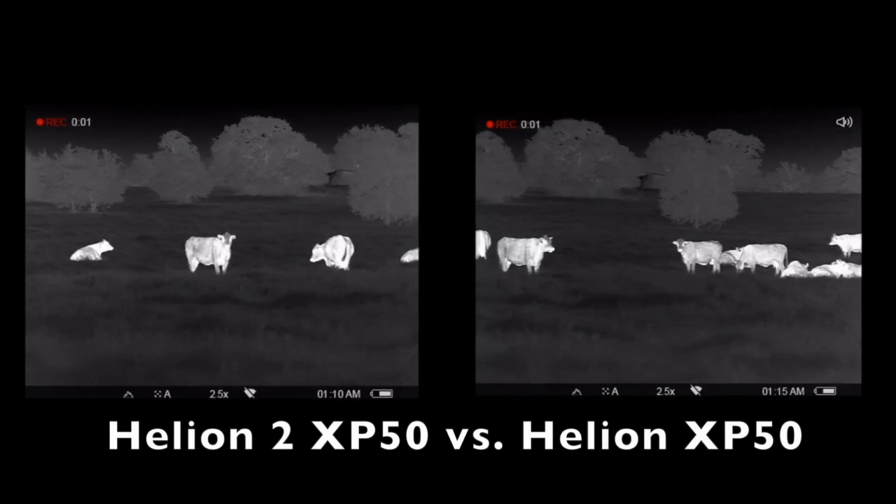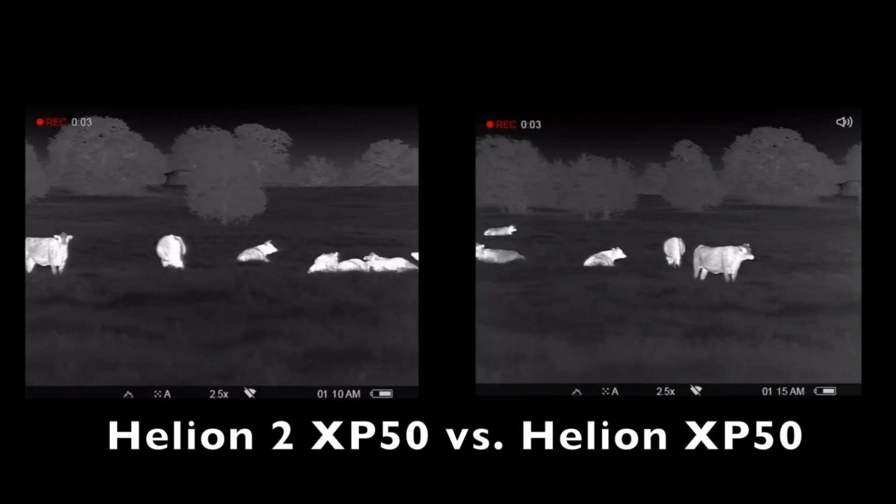Now, this does have a little bit better, a little bit crisper picture image. I'll show the video side by side, but I don't know if it's a huge enough difference that you need to sell what you got right now and get this one.